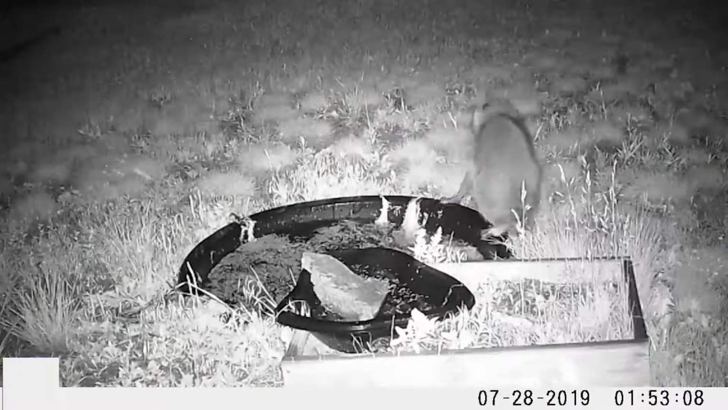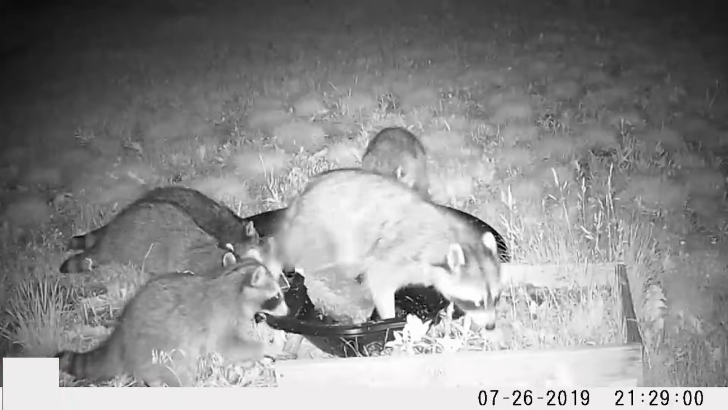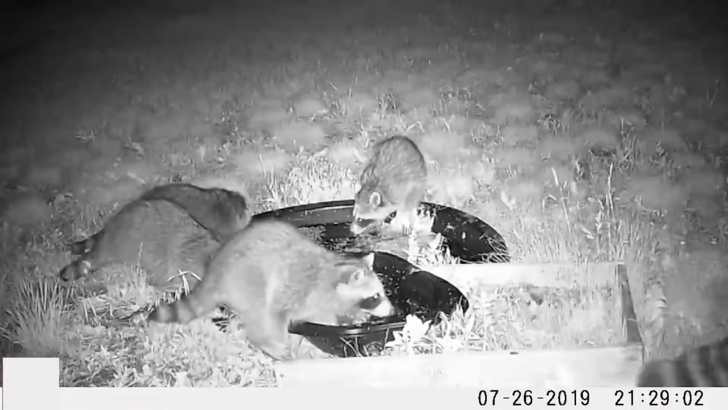So do you ever hear bumps in the night and wonder what it was? I had that problem a few years ago and ended up buying a game camera, putting it on the front porch, putting it out in the front yard in various places. So we have a lot of raccoons. That's a pretty good case for bumps in the night.